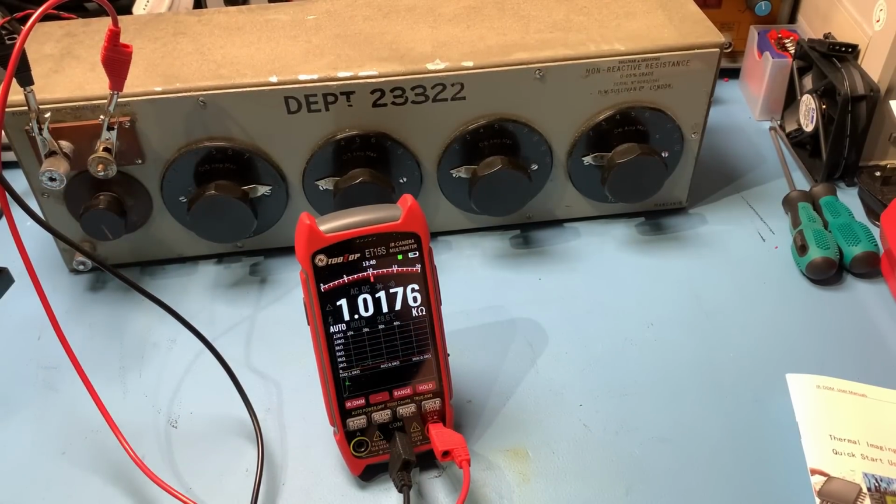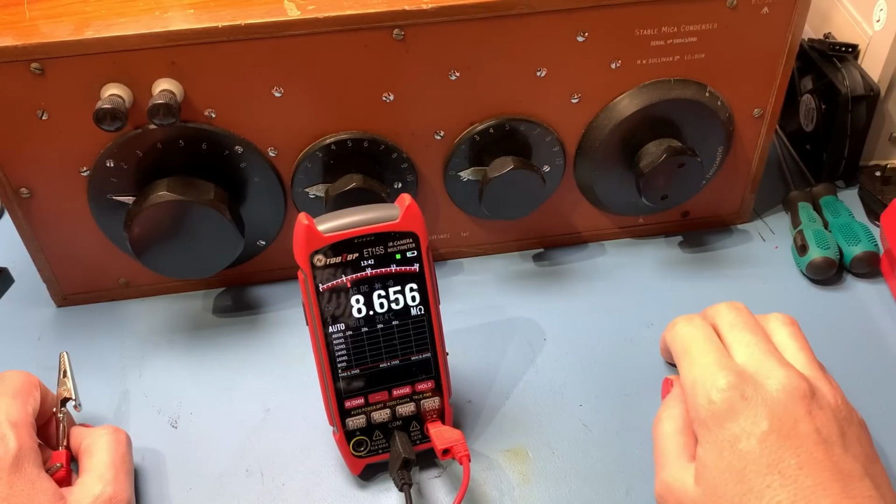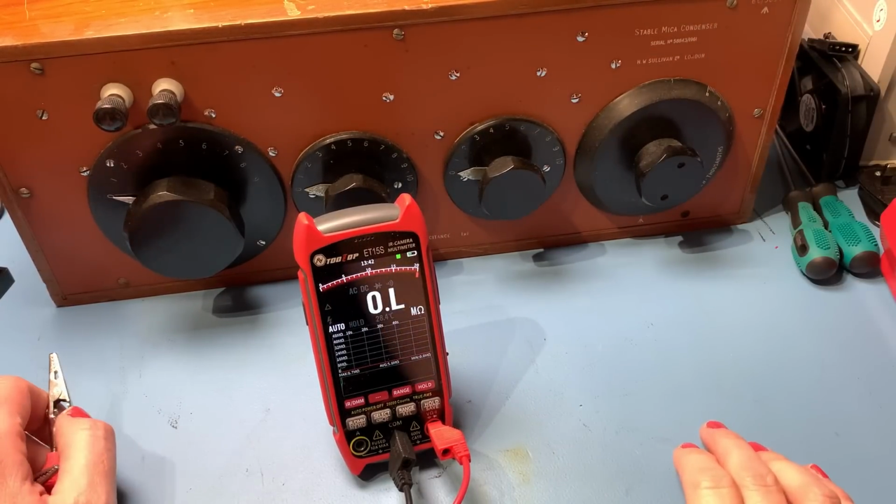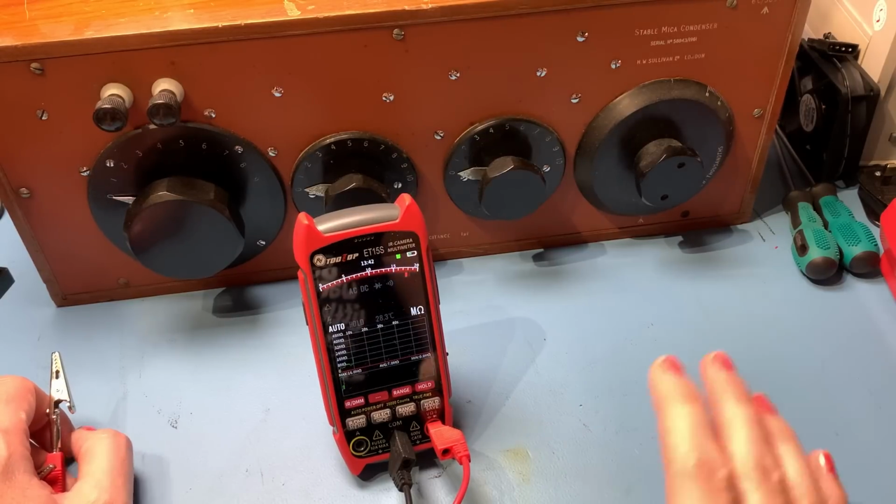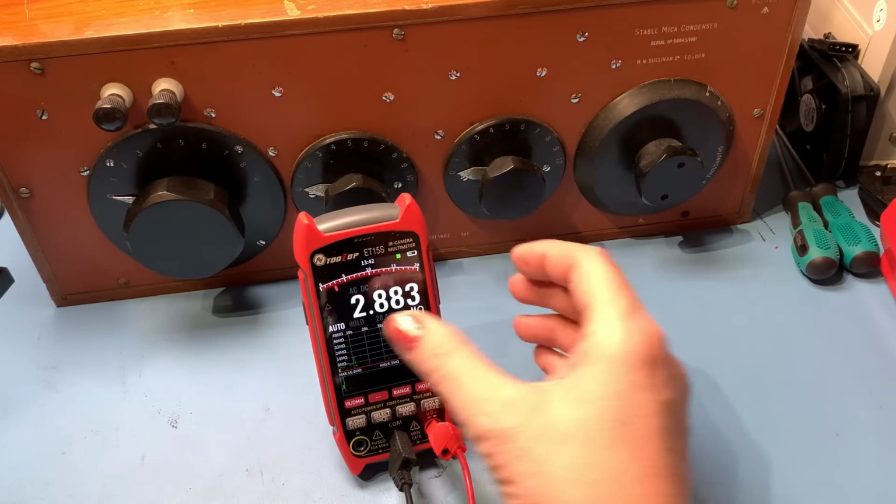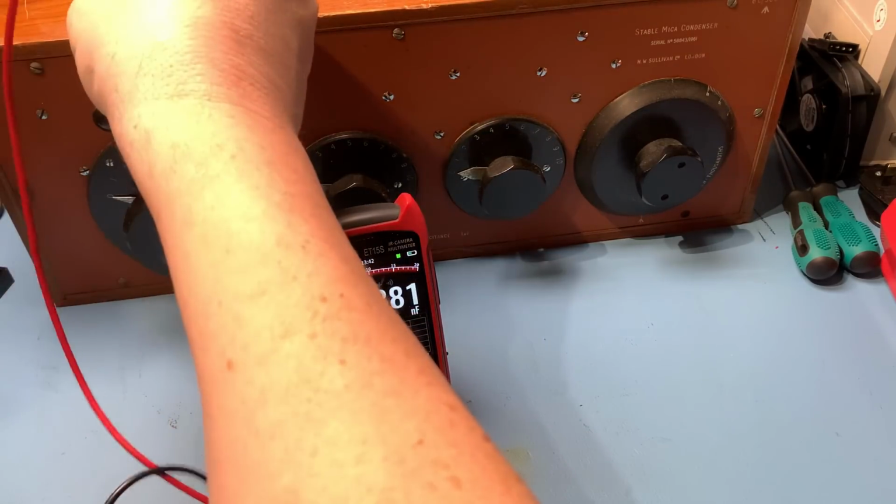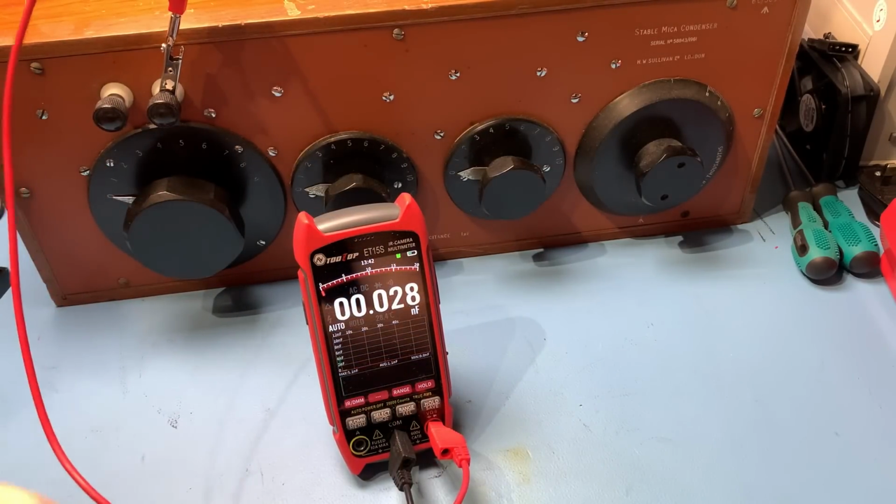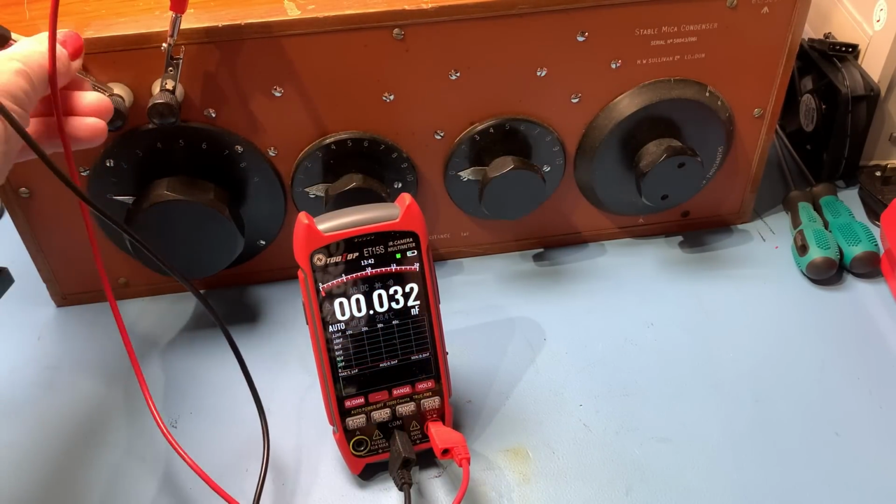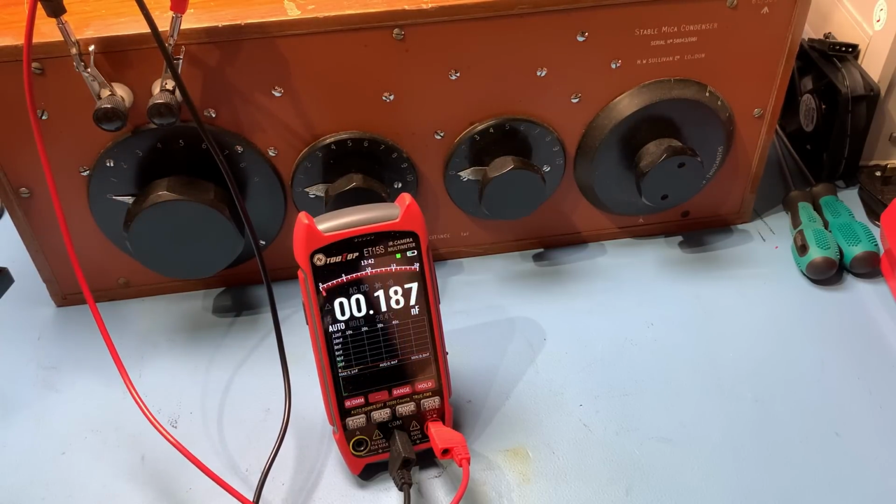Let's try some capacitance then. This is another H.W. Sullivan, a stable mica condenser. So we're going to use this to check capacitance. It's a little bit overkill, but it's a bit of fun, isn't it? We're just literally testing how easy this is to use in multimeter mode, and how quick it is to do the measurements. As we've seen, sometimes auto-ranging multimeters can take a while to think about things.